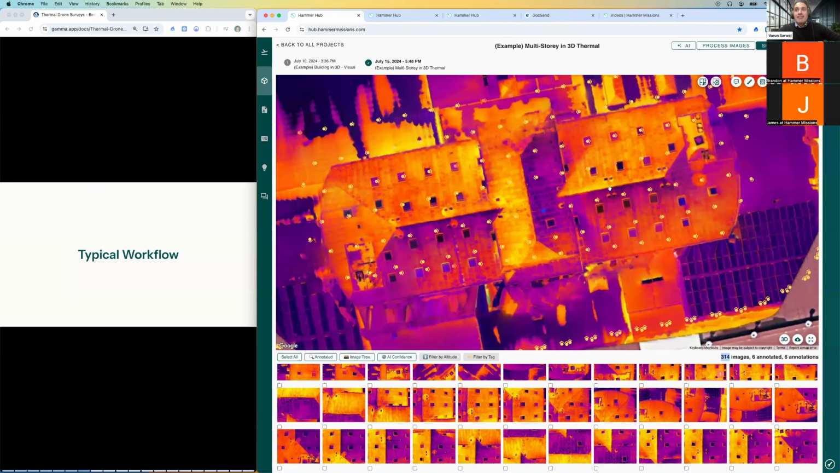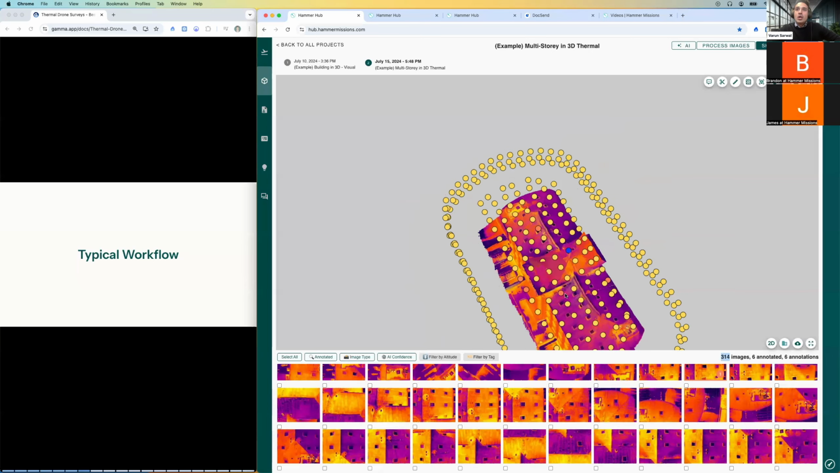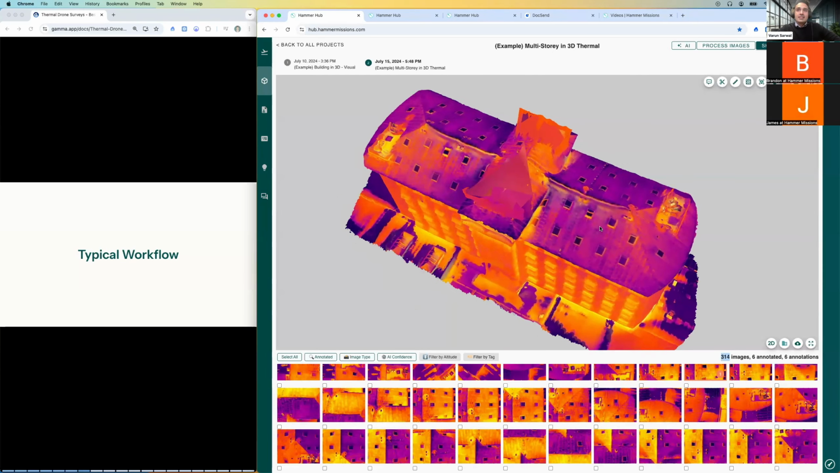But the reason why everyone keeps talking about overlap over and over again for thermal data is because thermal data tends to be really low resolution. So if you compare thermal data with visual data, you will notice that the actual resolution of the images is really low for thermal data.